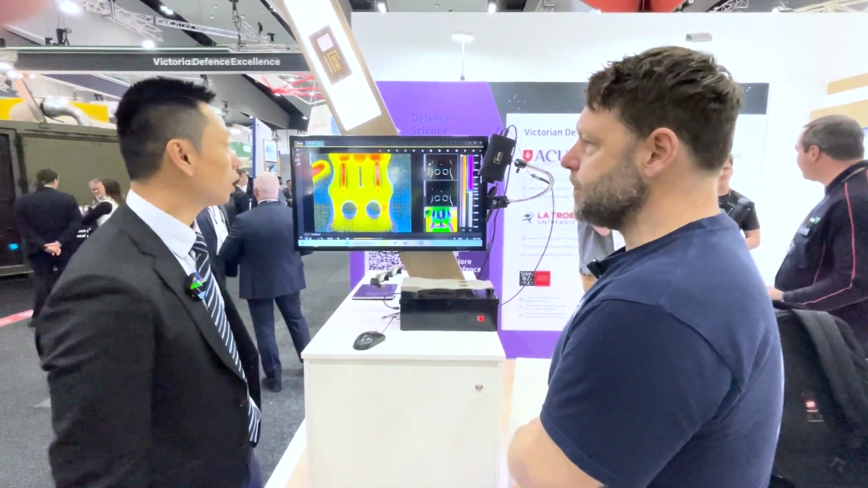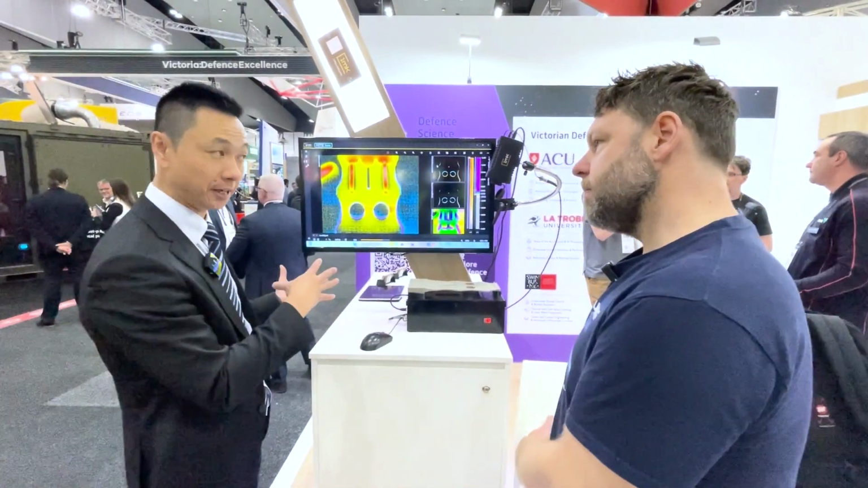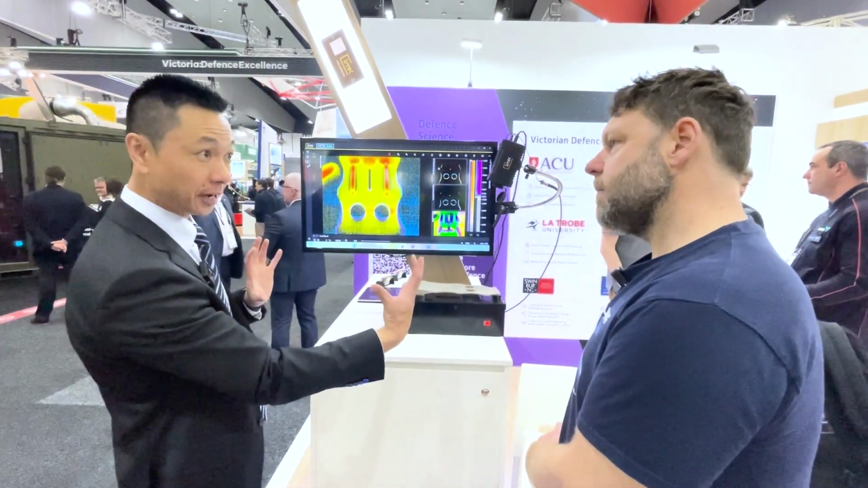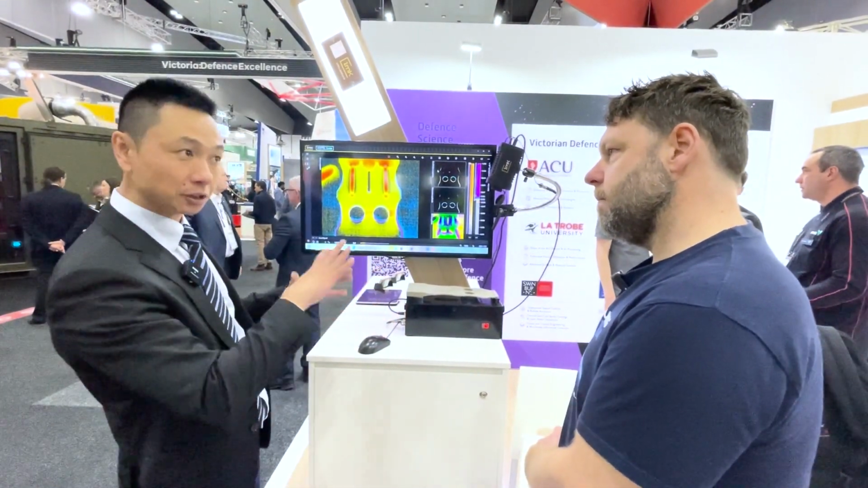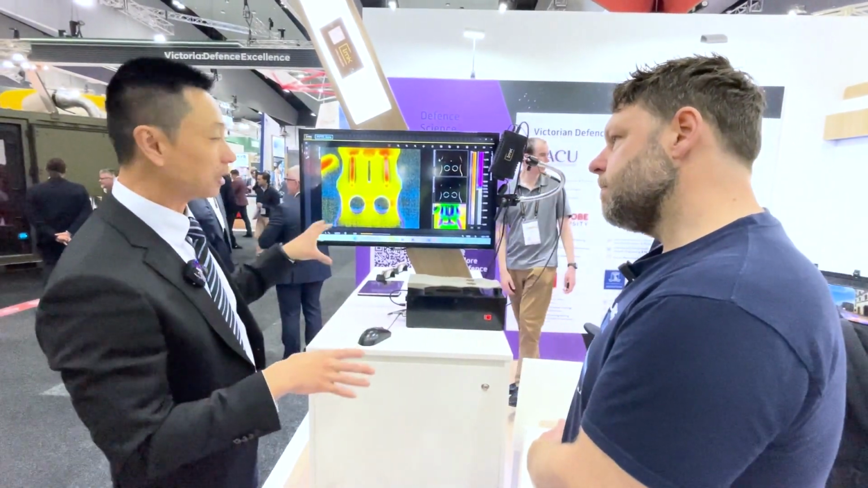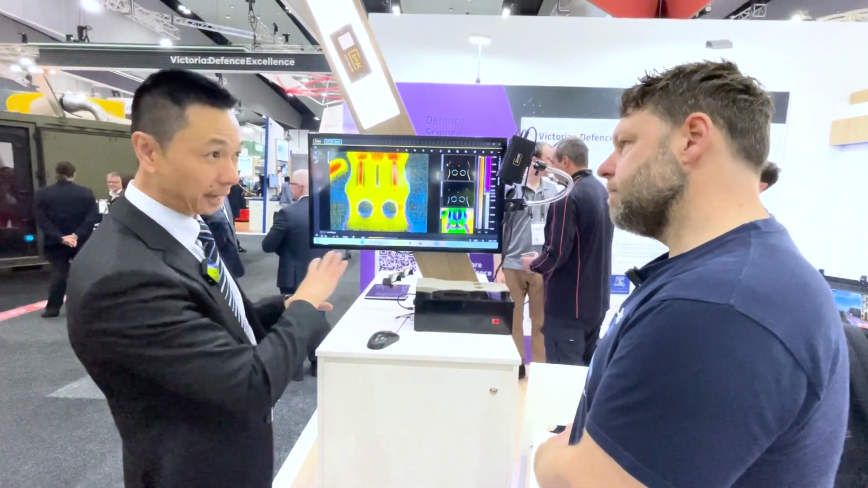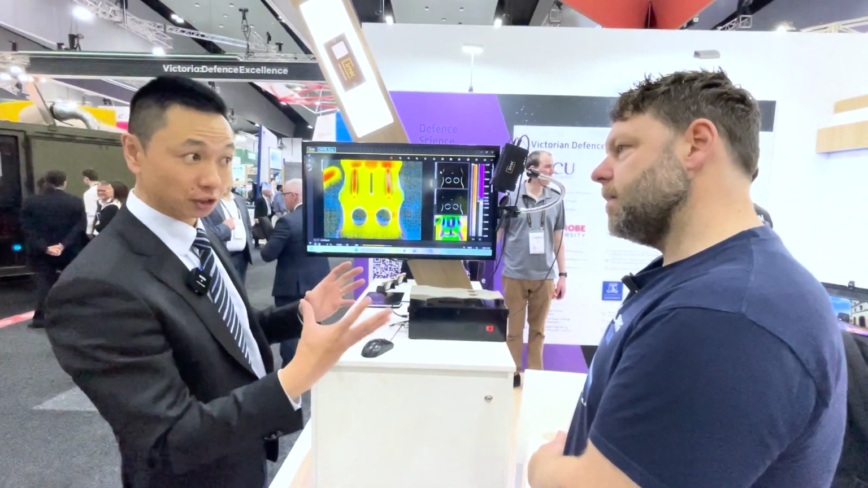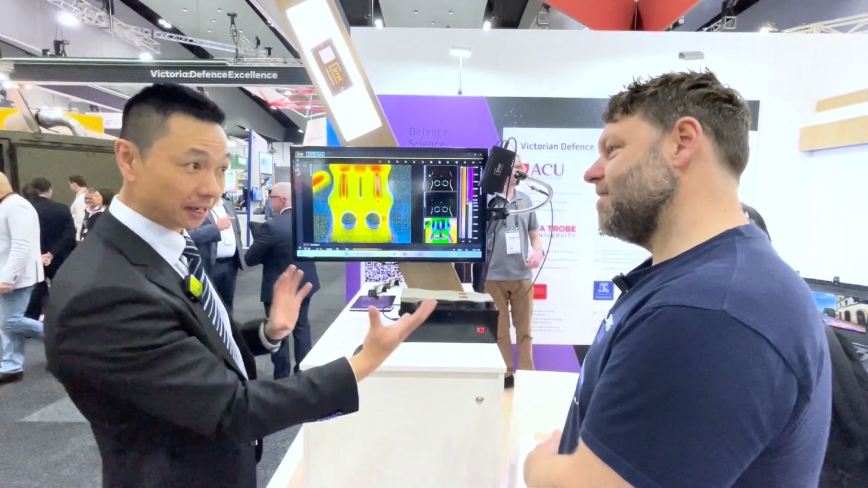Yeah, absolutely. Well, one of the things we did recently with the guys at Defence, they did a project where they took, again, a big section of airframe, and whilst it was going to go through the full life cycle, full scale fatigue testing, they spent the first couple of weeks just doing a baseline stress image. The final result was about 100 million stress points of the entire structure.